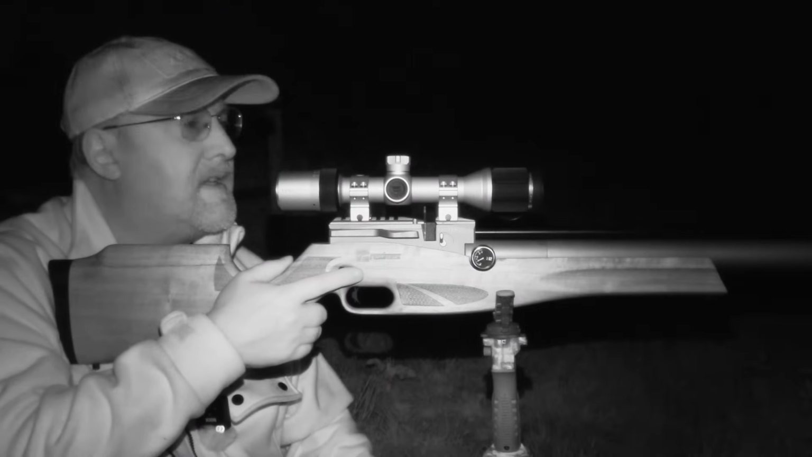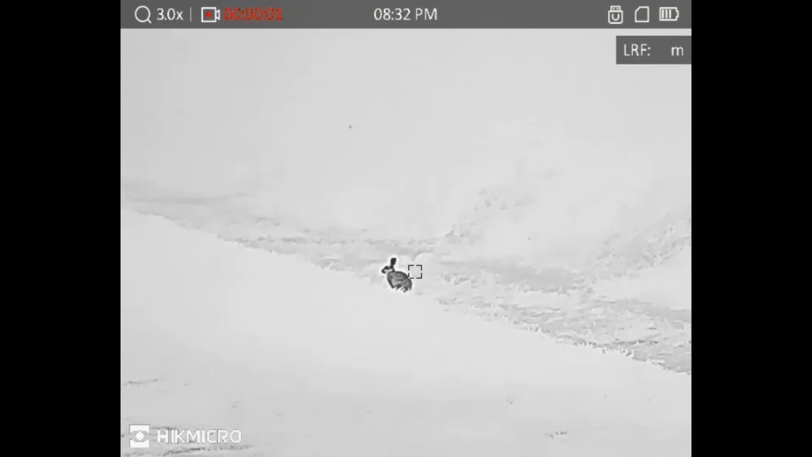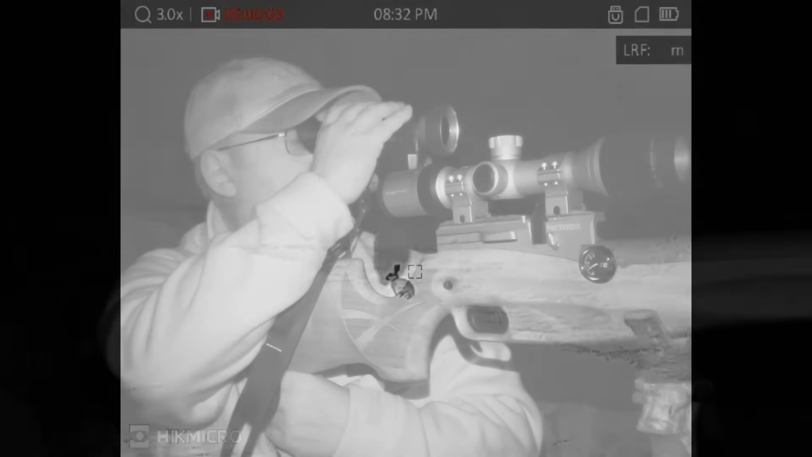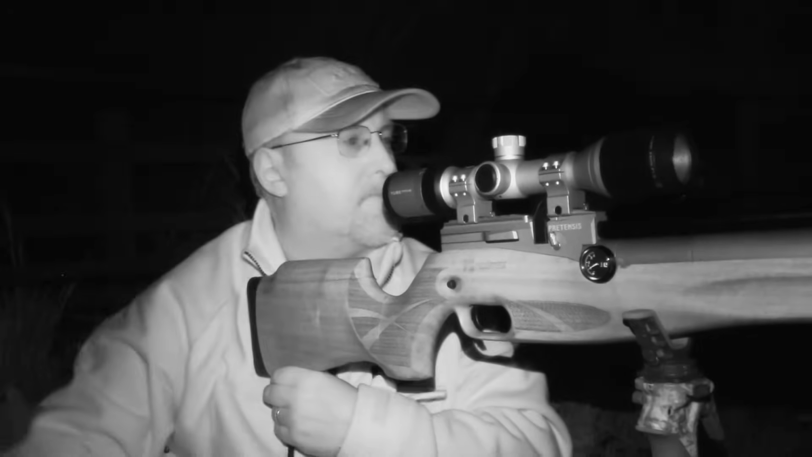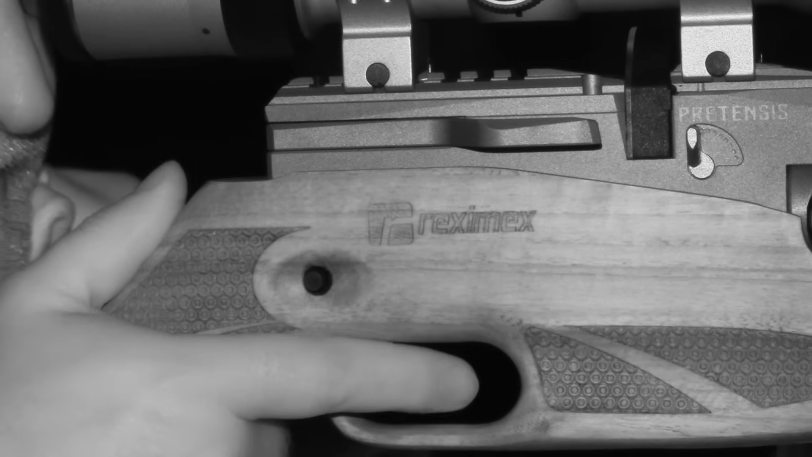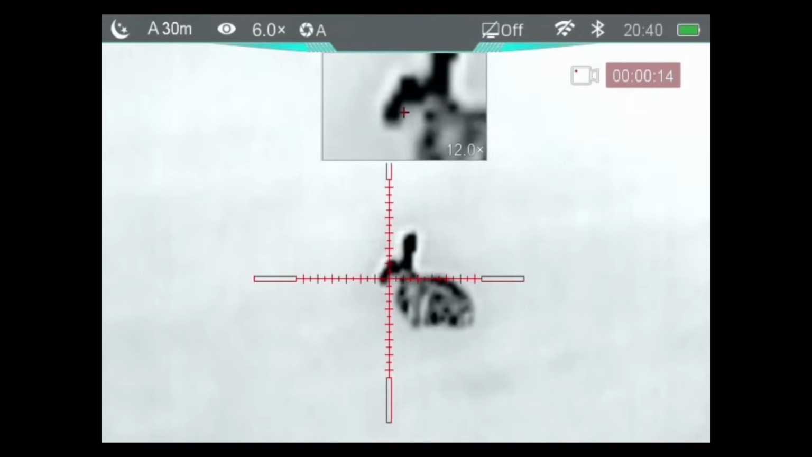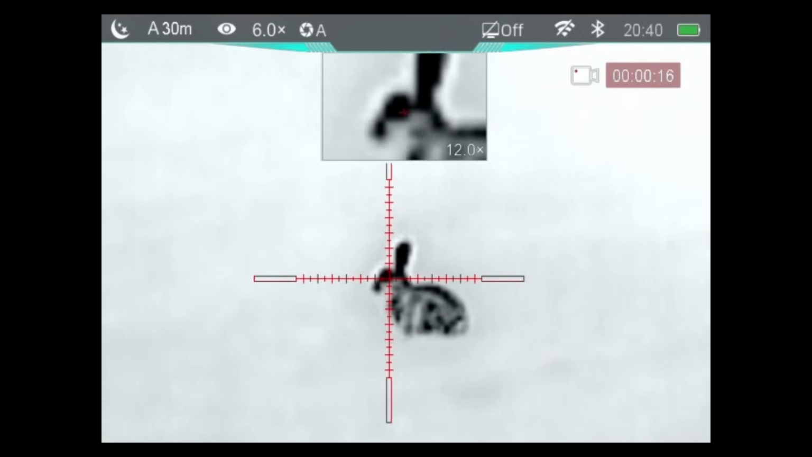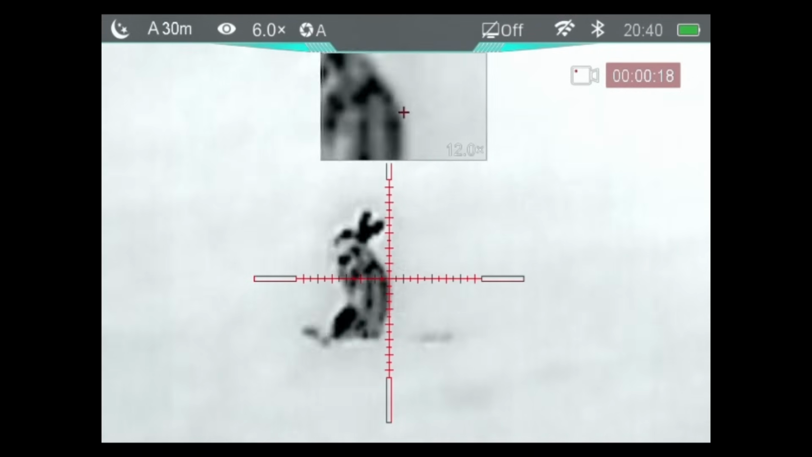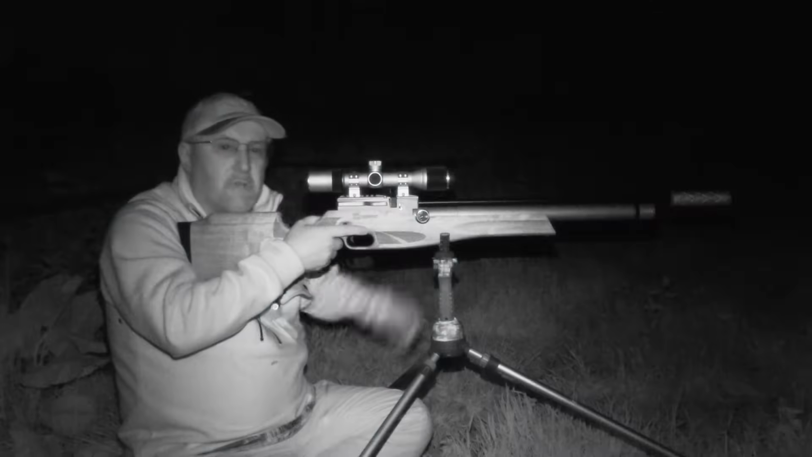One lucky rabbit. And we're off and running.